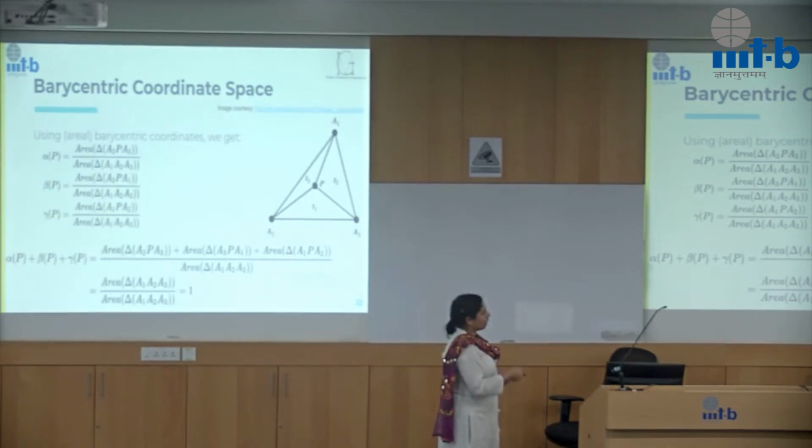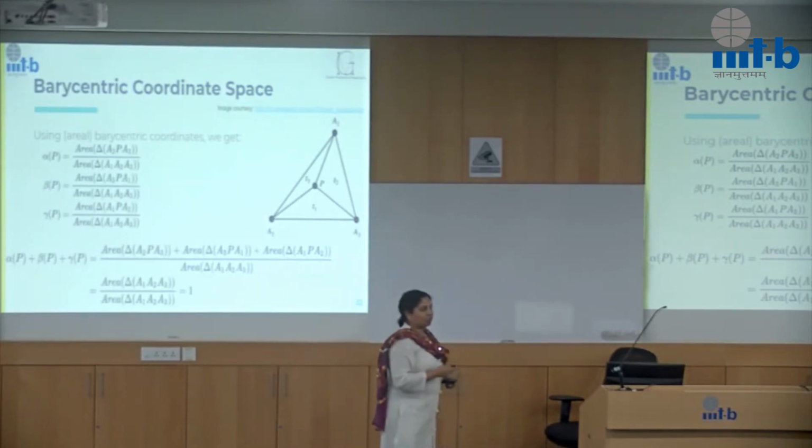This is the triangle P, A2, A3. If I find the area of this divided by the area of the whole triangle, I would get my alpha at the point P. And similarly, I can find beta at point P and gamma at point P. And when I add it all up, I'm essentially adding all these sub-triangles, which will become the total triangle. So the total triangle by the total triangle, I get the value 1. So this is one way of computing alpha, beta, gamma.